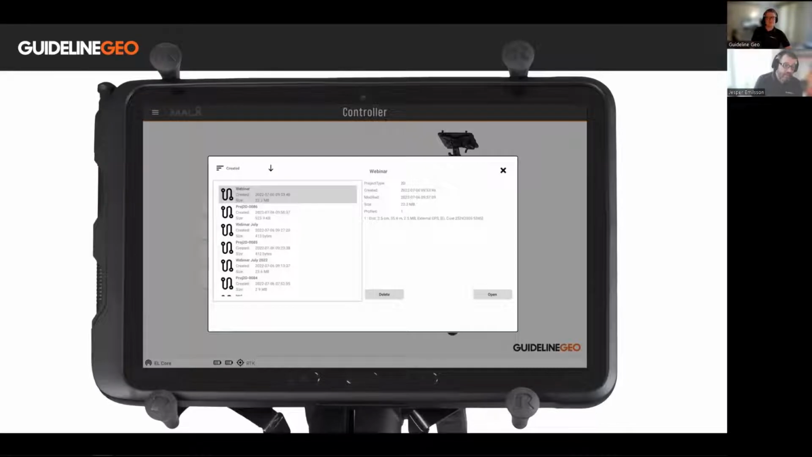If you press this, you can see the various projects, the project names, the size, the date. There is some information on the right-hand side that also shows you how many profiles there are in the project and how the settings were set when they were collected. You also have the option to delete the project if you don't want to keep it anymore.